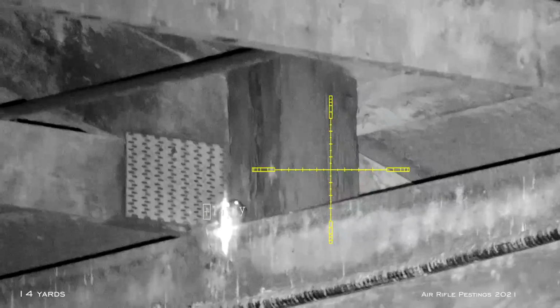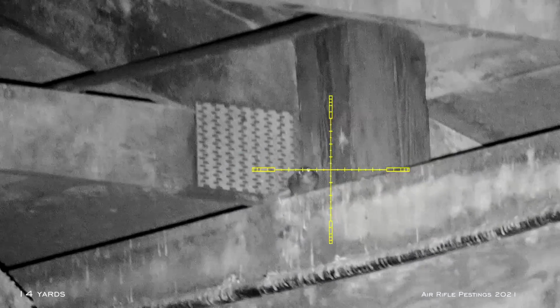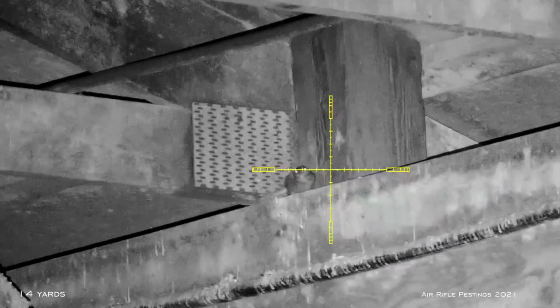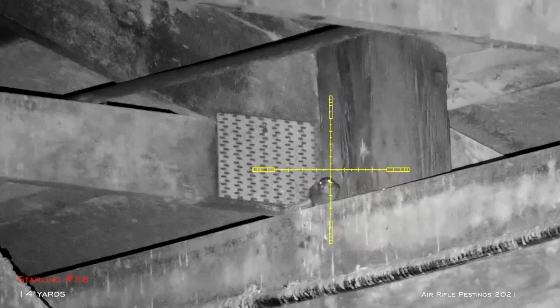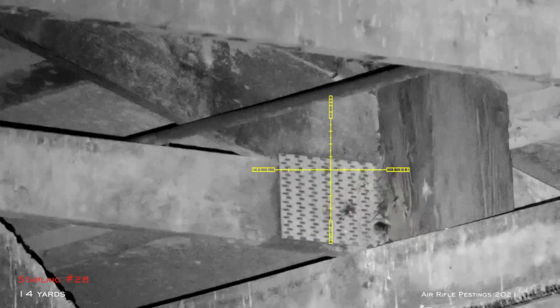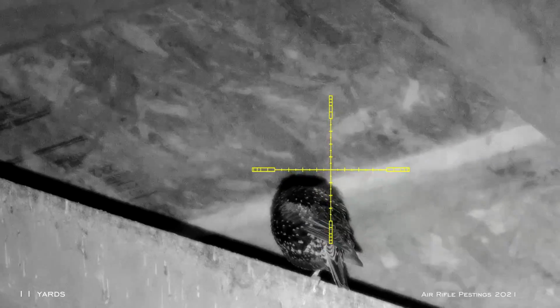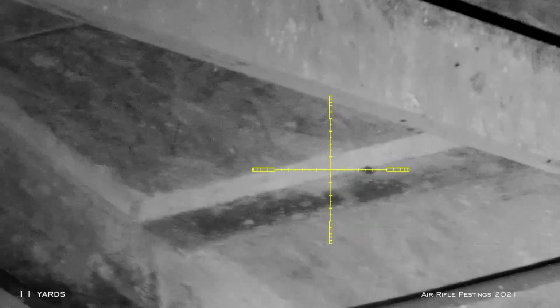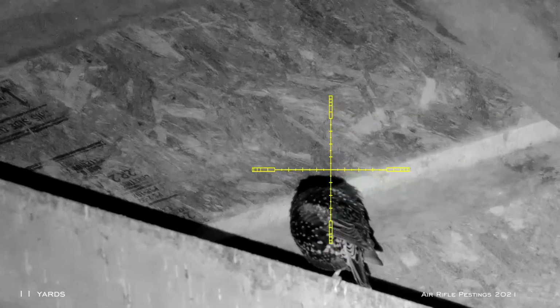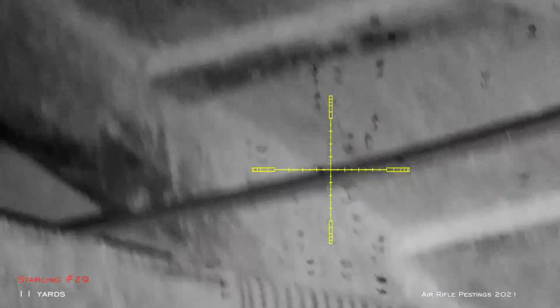I spotted another one at 14 yards. This was starling number 28. Again, this guy's at 11 yards. He was still sleeping, this guy actually, so he had no idea. And he's done. And look at all the feathers.